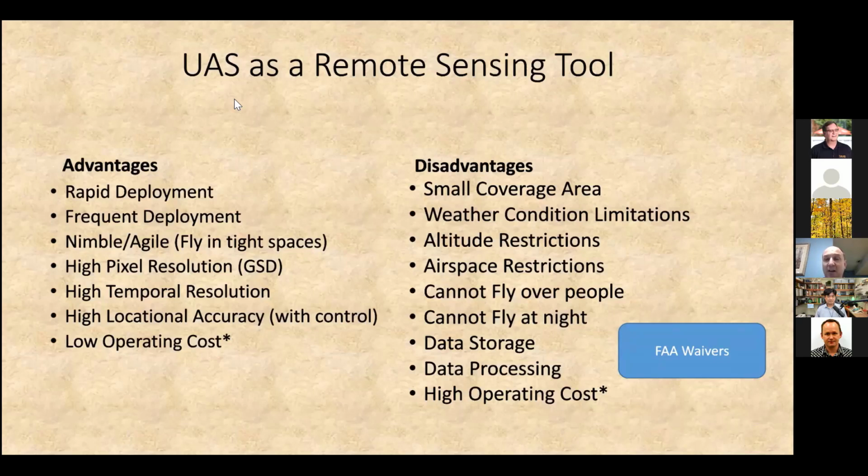Now it's fairly easy to get a waiver to fly at night. So if you're doing thermal operations, this is an advantage. But you also have a lot of weather condition limitations. What I always say to people is that when you're flying UAS, the issue is often not the rain or the heat or the cold, it's the wind. That's the number one reason why flights get grounded.